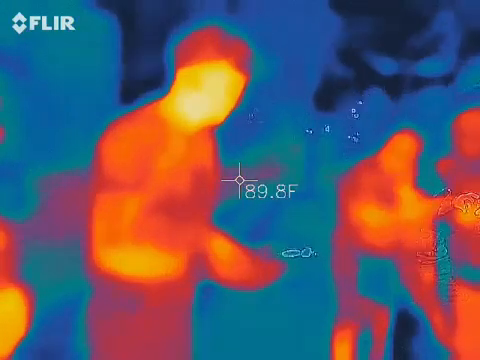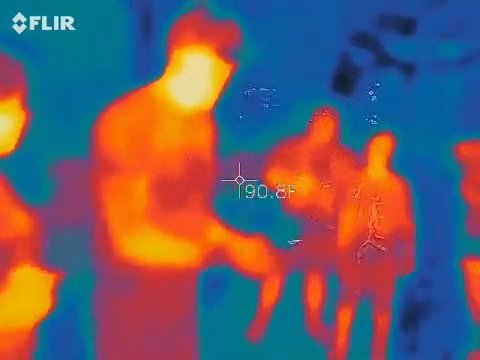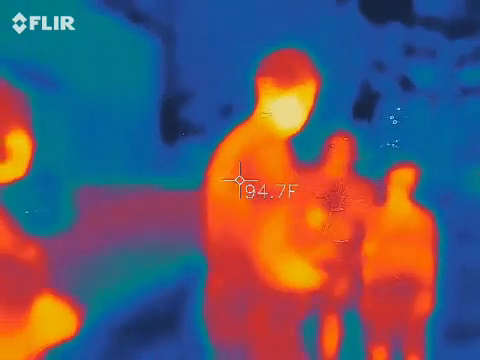Yes, this one is an app. Let me go through what it actually does. It's going to give us a word from time to time in the center of the screen. Oh, you're sharing.